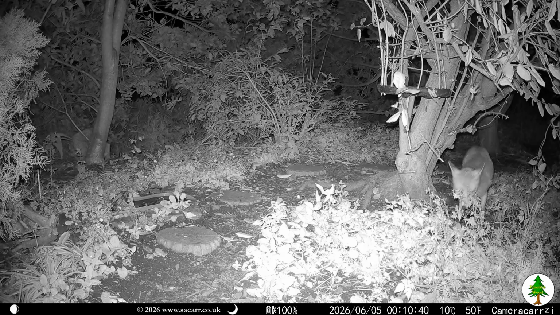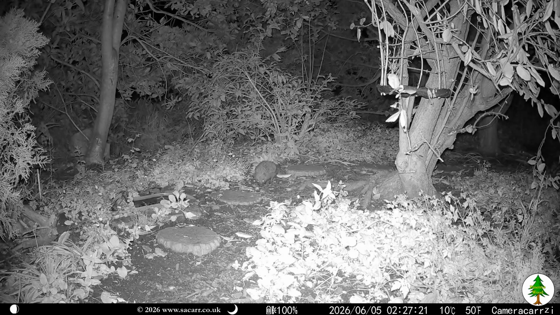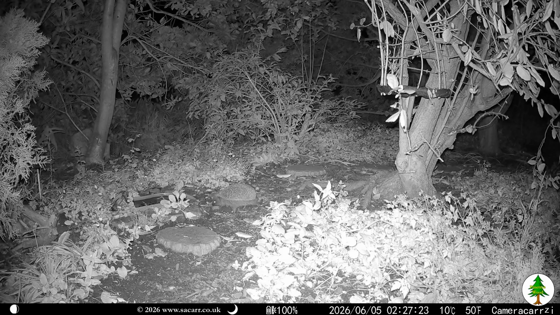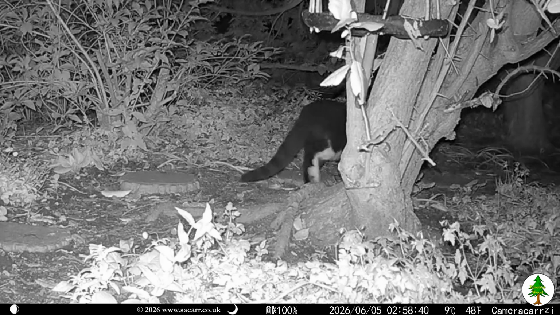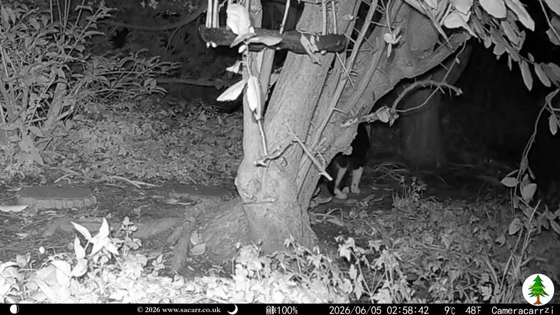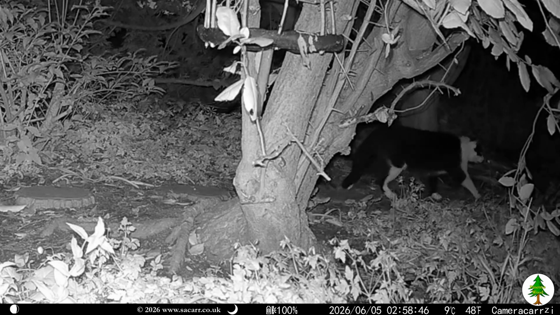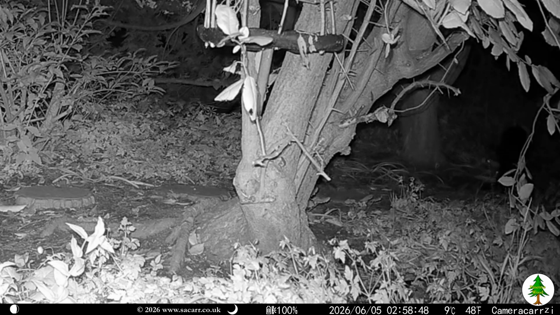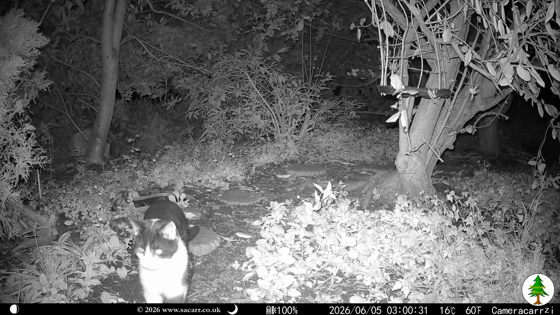Just after midnight, Smudge the fox passed down the edge of the wood, skirting along the lawn. Between 2 and 3 AM, Cherry the hedgehog made another appearance, passing by the pond and heading down the wood. Just before 3 AM, Tuxedo the cat headed up the wood. He stopped briefly before continuing towards the front of the house. He was back again a few minutes later.